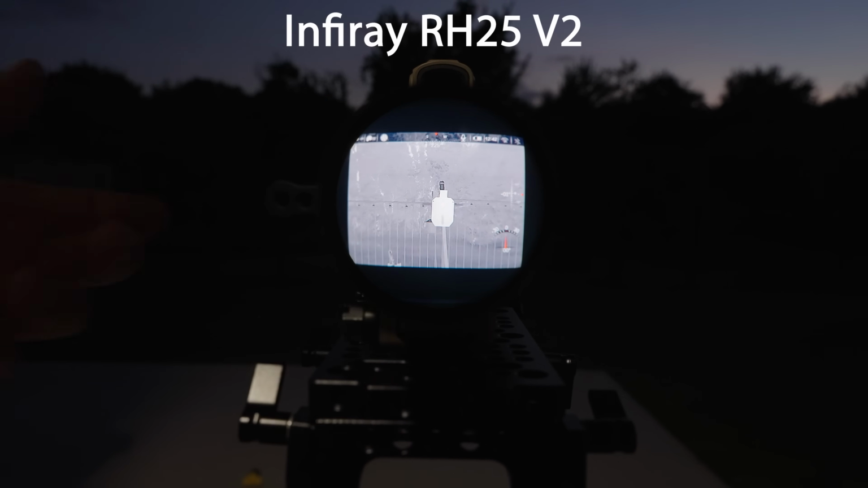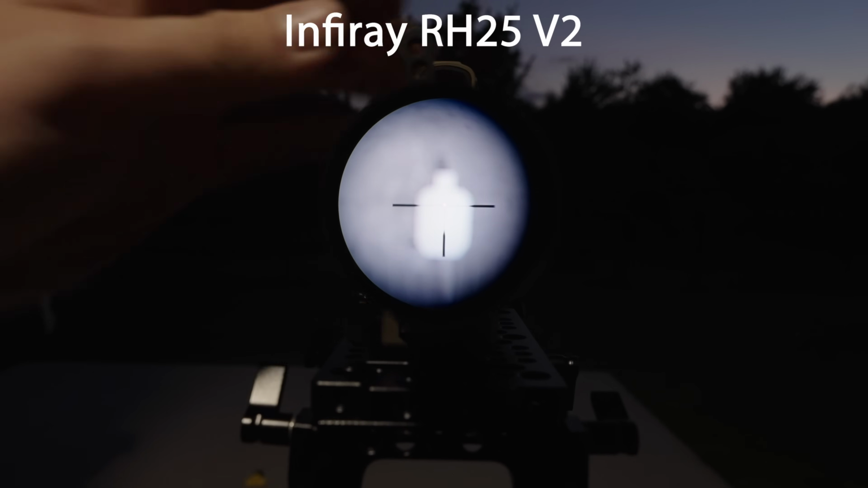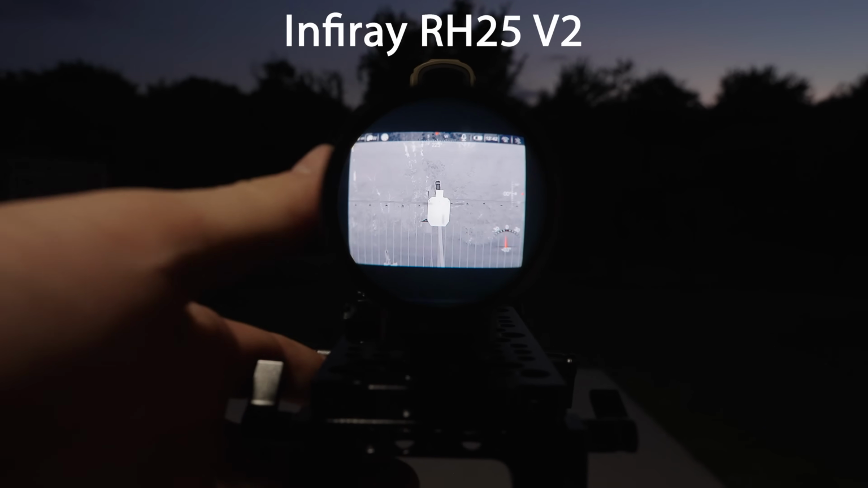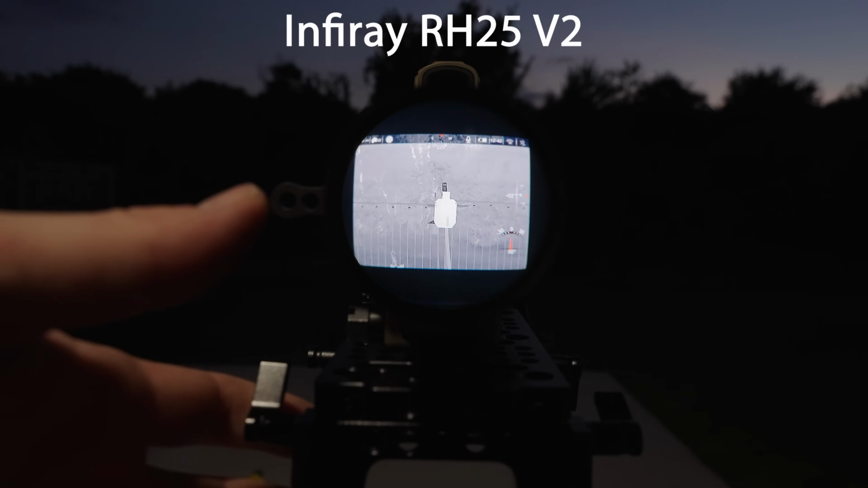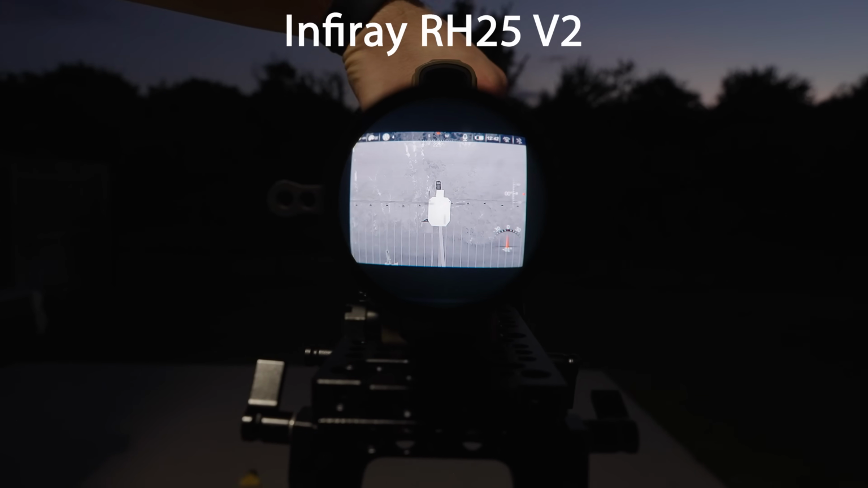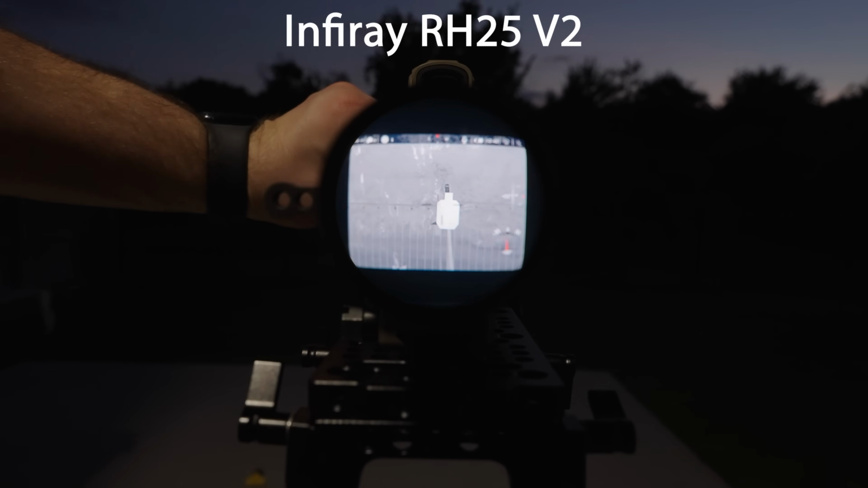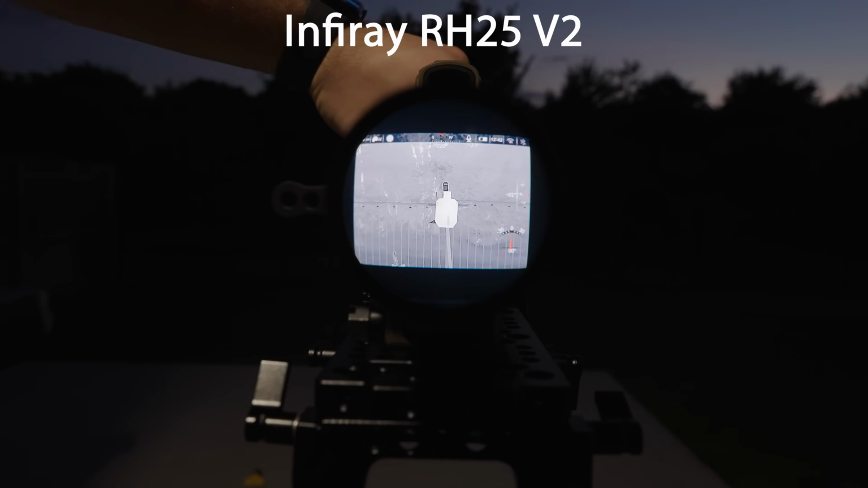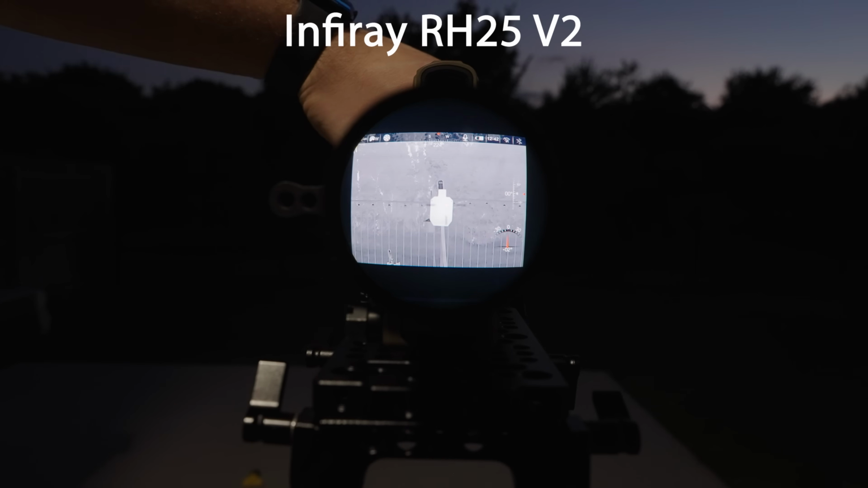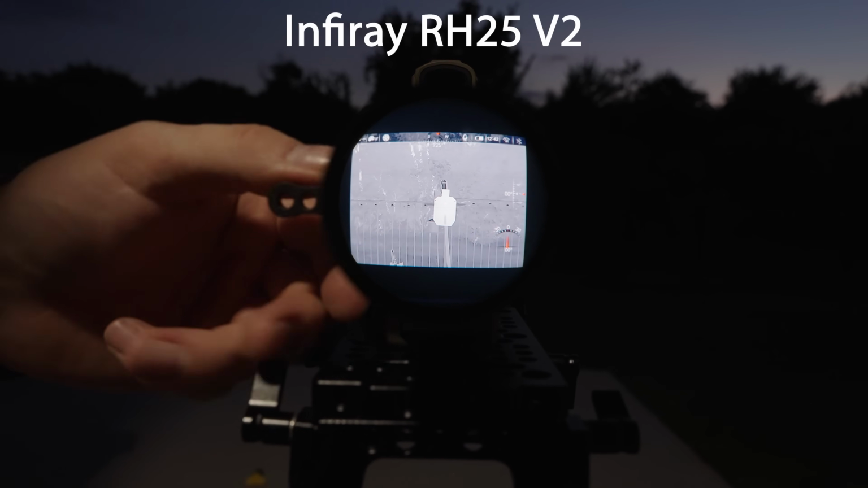Okay, so for whatever optical phenomenon, the camera does not like to play well with the RH25 V2 in terms of being able to focus both the reticle and the imagery at the same time. So I'm going to prioritize the actual screen just so that you guys can follow along a little bit better. Like I said, it's going to be a struggle, guys, but I'm doing the absolute best I can for you on this. So here is the field of view.